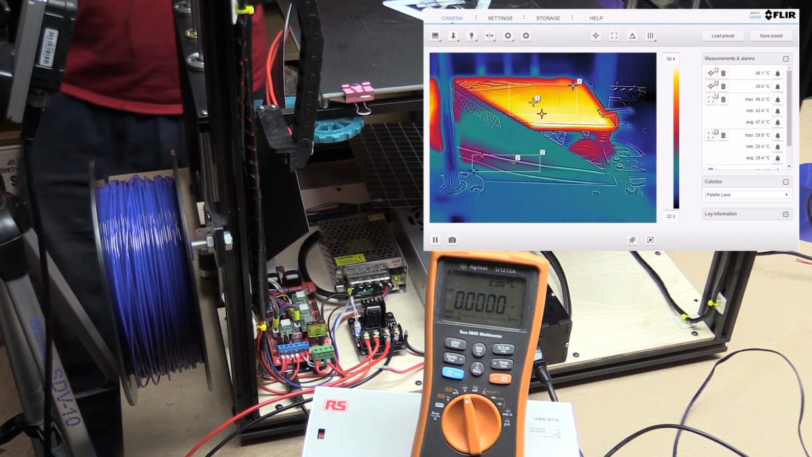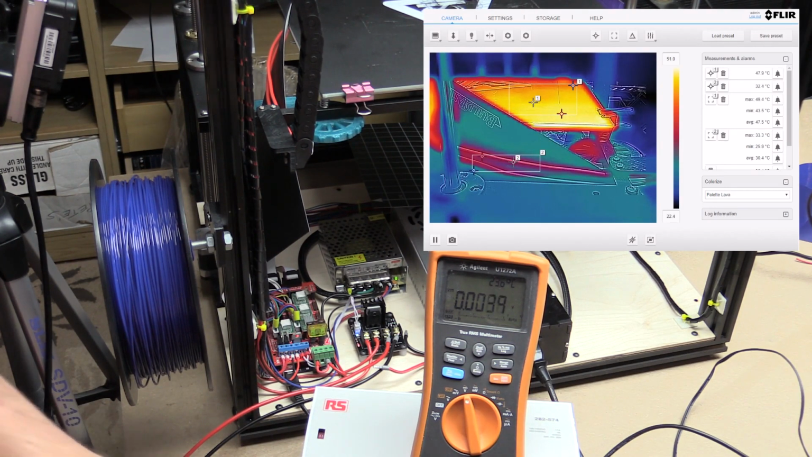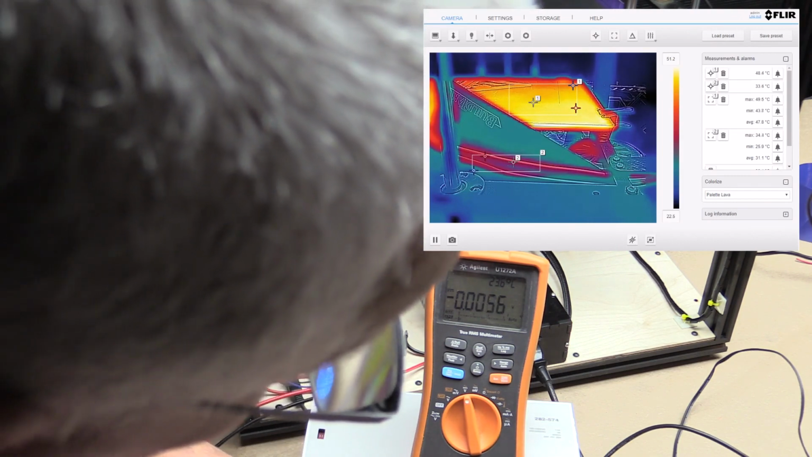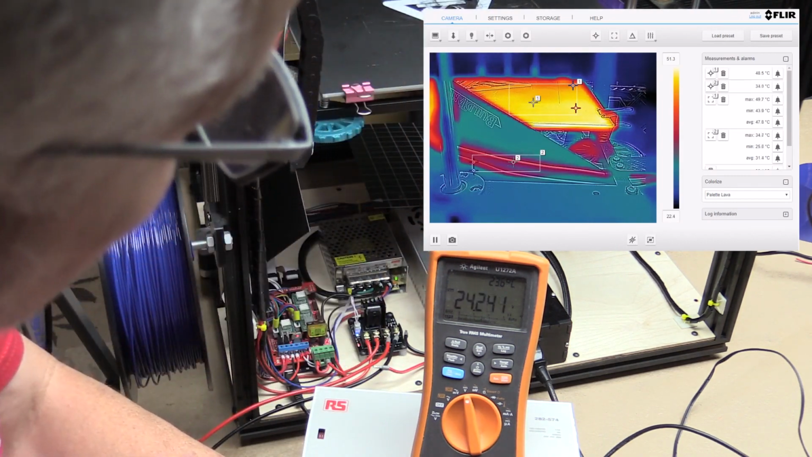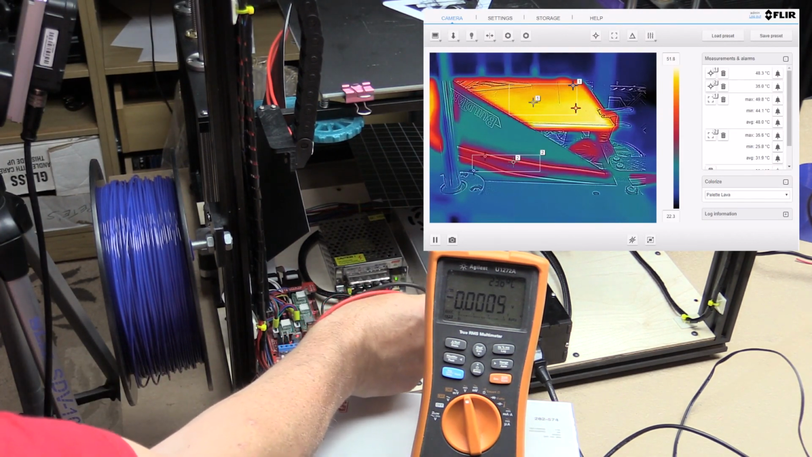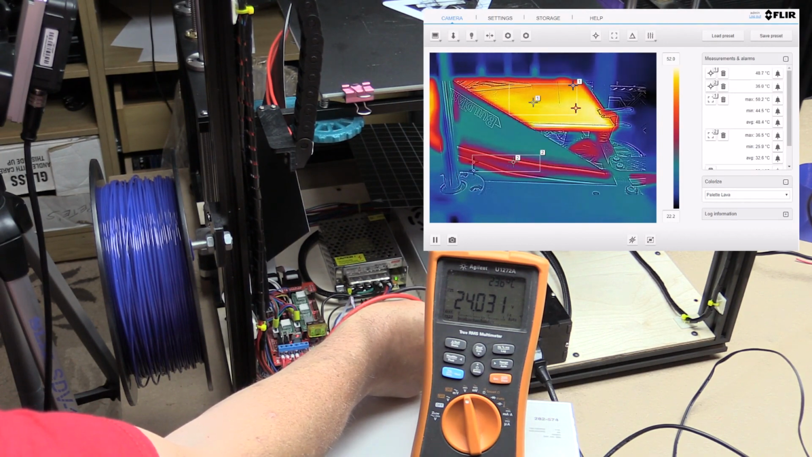We're at 54. We're monitoring the wiring, and no noise this time because this power supply just has passive cooling, not active cooling. So just for the sake of completeness, the volts coming out of the power supply is still 24.2. The volts at the MOSFET with the 12 gauge wire is 24.0. So we've lost 0.2 volts.